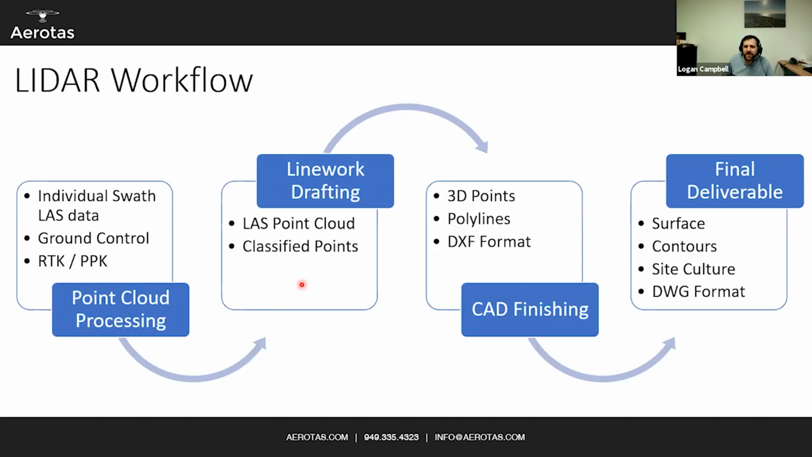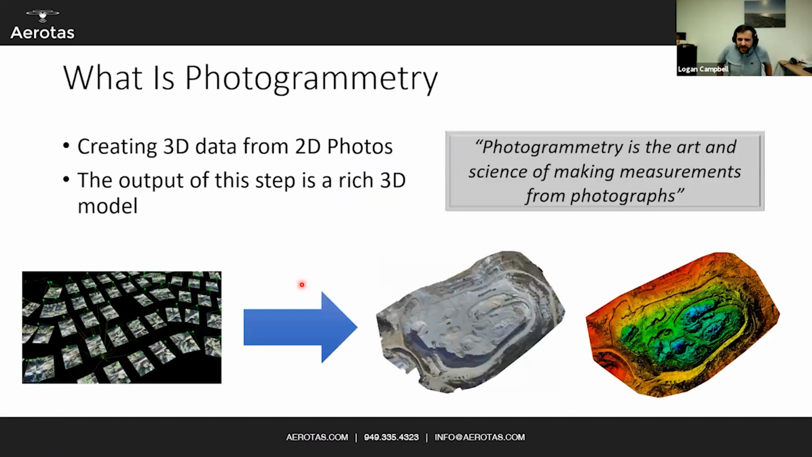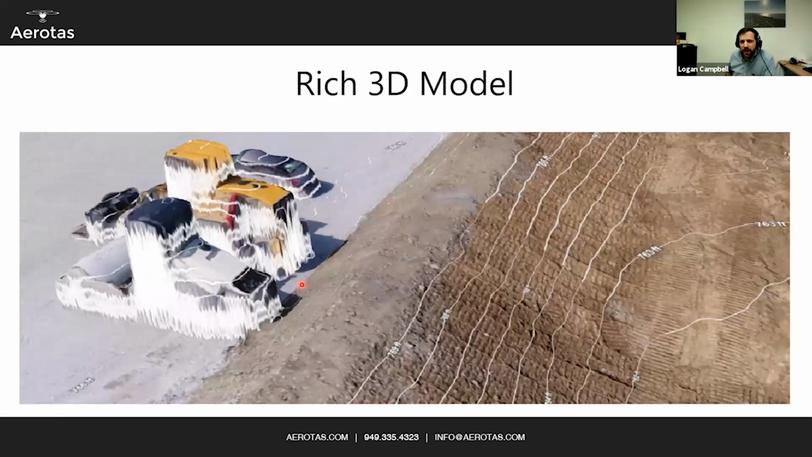So let's now get into a little bit more of the weeds with both of these, starting with photogrammetry. As I'm sure everyone is aware, photogrammetry is the art and science of making measurements from photographs. It is creating 3D data from 2D photos, with the output being a rich 3D model. Here is your rich 3D model, your digital elevation model, because it includes everything, including contours and a surface around all of these vehicles, which you clearly don't want.